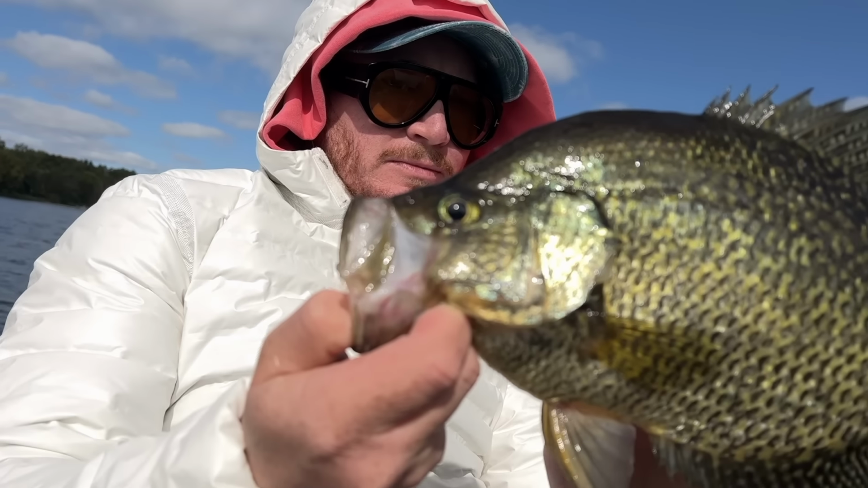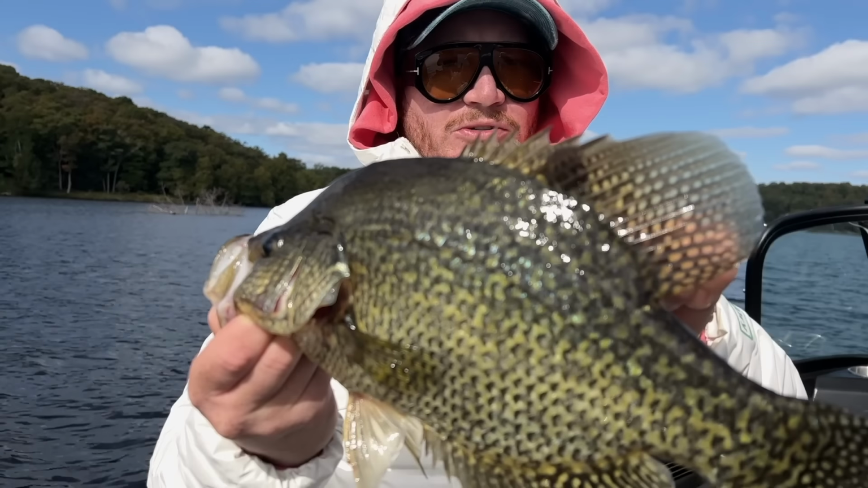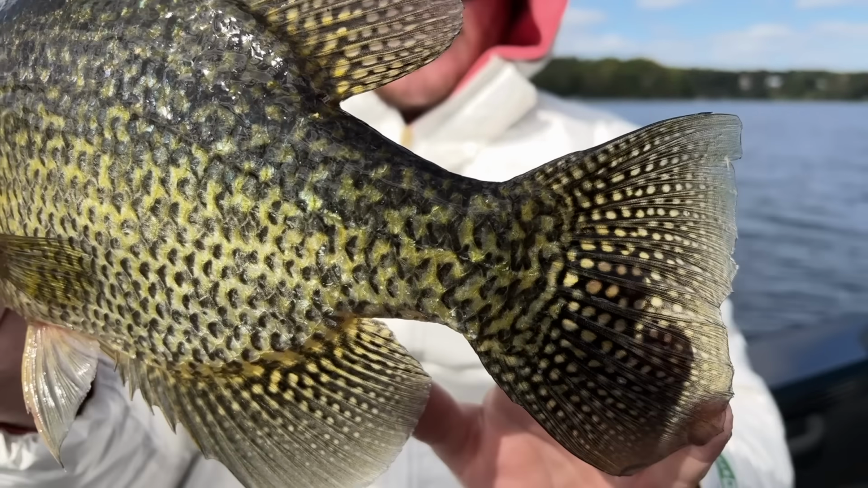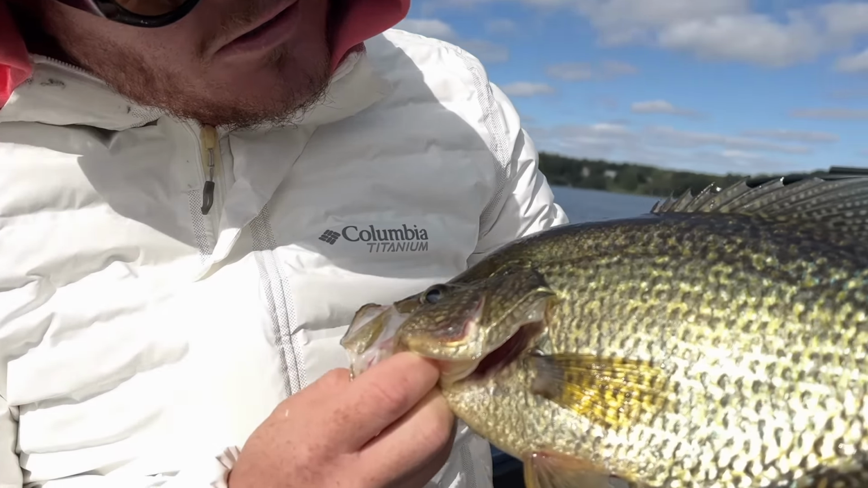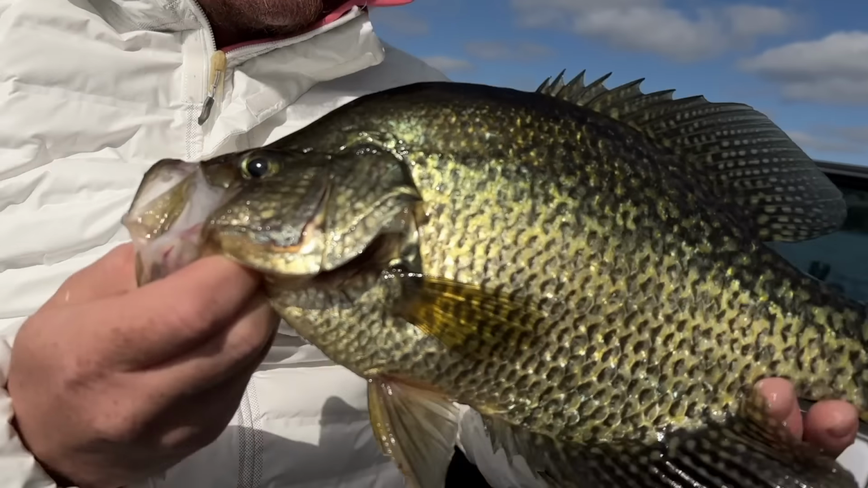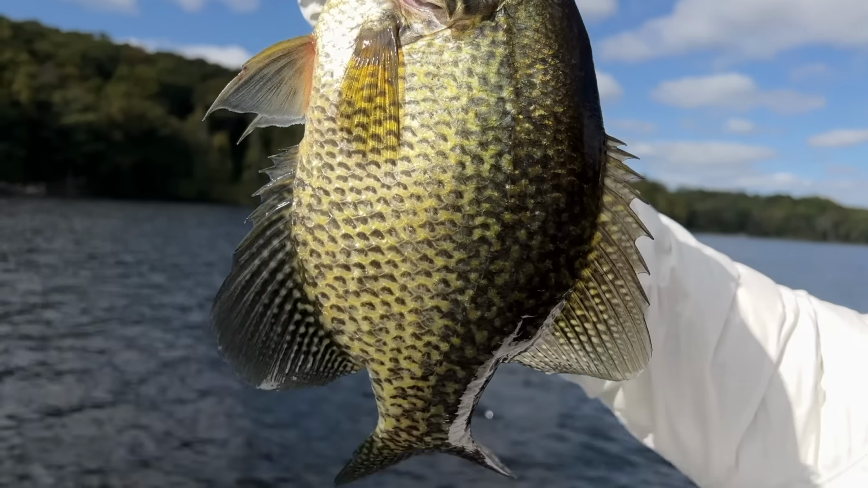Wow. Beautiful scaly fish. See how big their dorsal fin gets towards the tail end of the fish. It's a unique design. You don't see this design on any other fish, really, in the world that I know of. But wow, what a fish. That is a beautiful crappie.